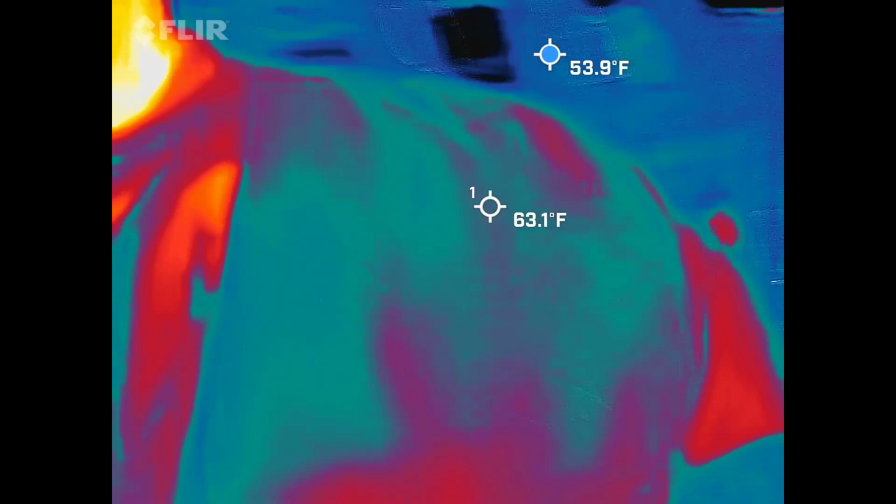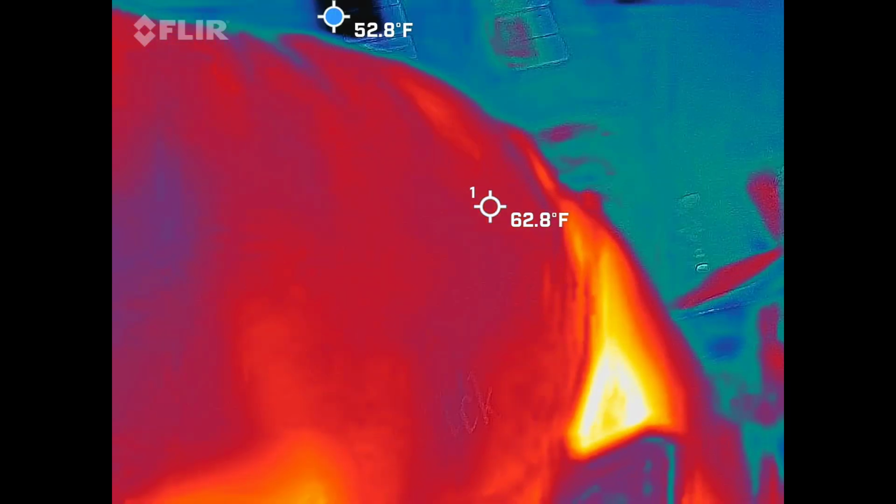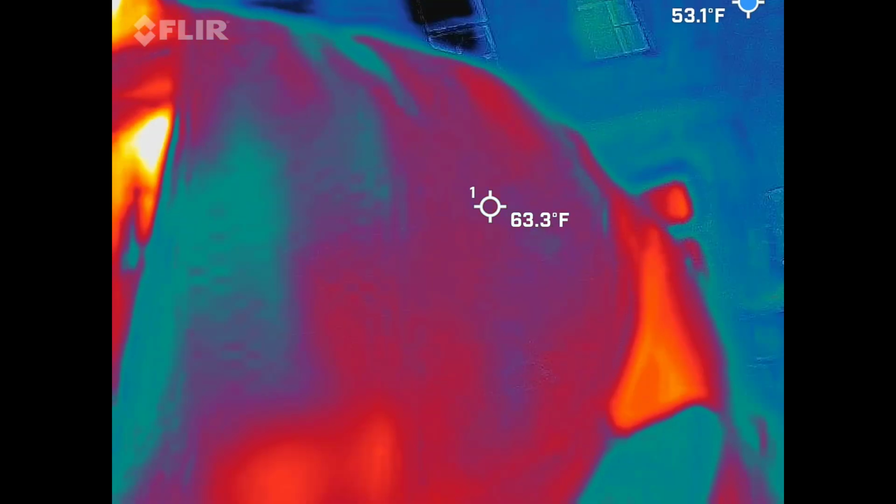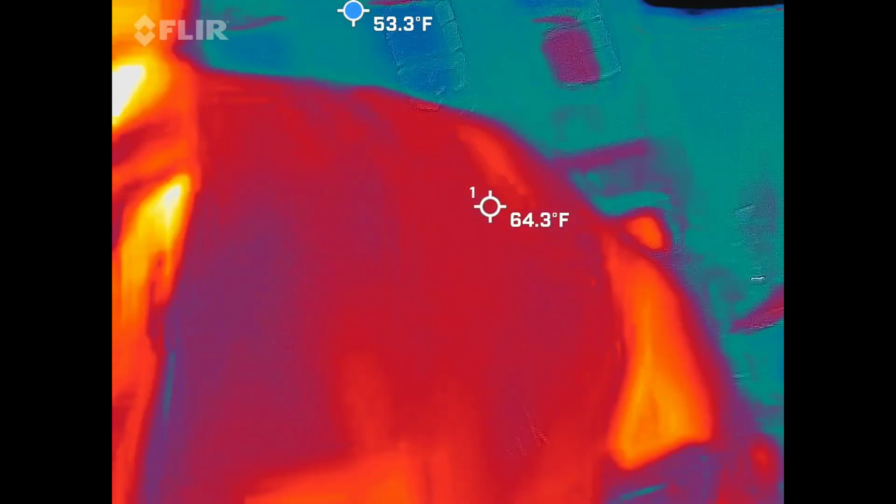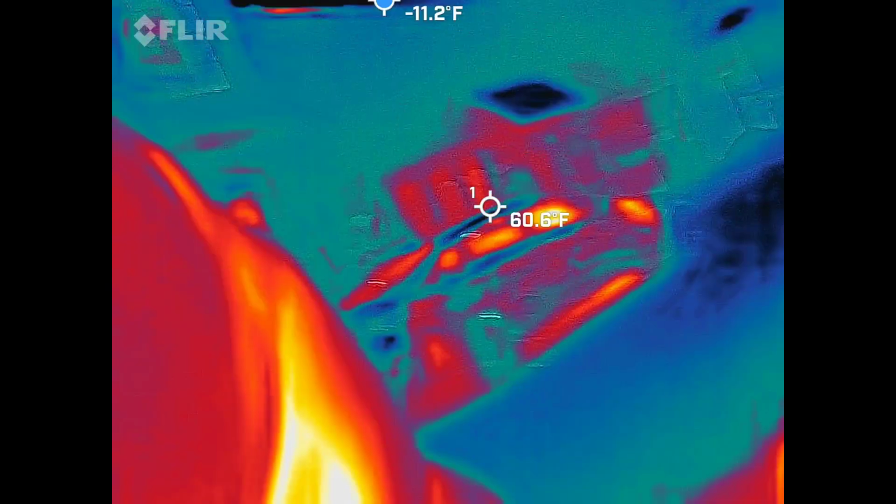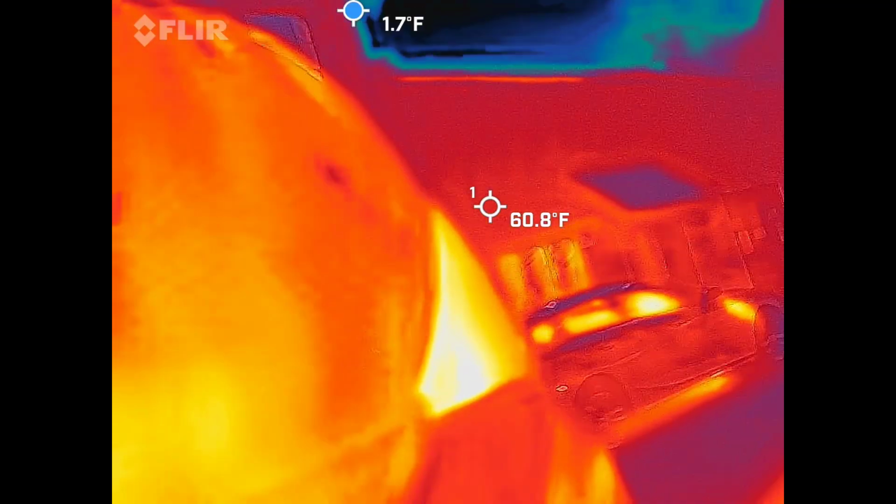I also have a blue dot bouncing around the screen. The blue dot is there to show you the coldest spot in the frame at that moment, because that's what we're looking for. There's also center crosshairs on there, so when Jennifer wants to find something specific and know the heat signature of that car, she can do that. However, the blue dot will bounce around, and I'm looking for 15 plus degree temperature drops.